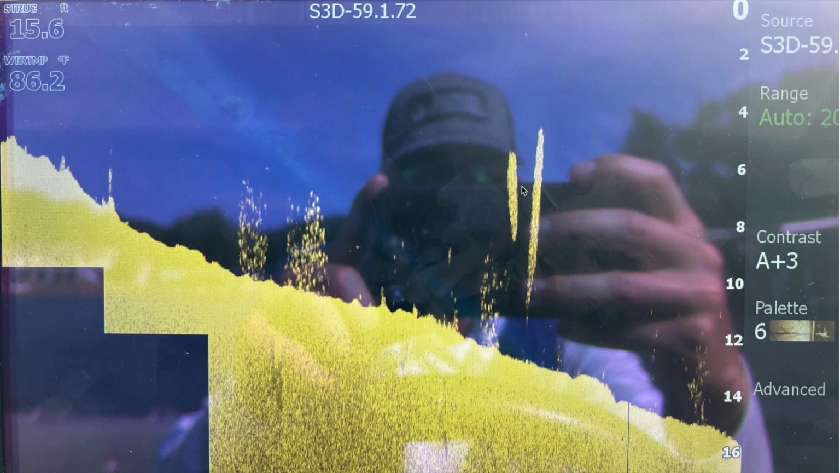These shad are a good example because they look really tight together and really elongated, and part of that is they could be getting chased around by crappie, getting shifted. They're moving constantly, but it's just a good example of how they can look different.